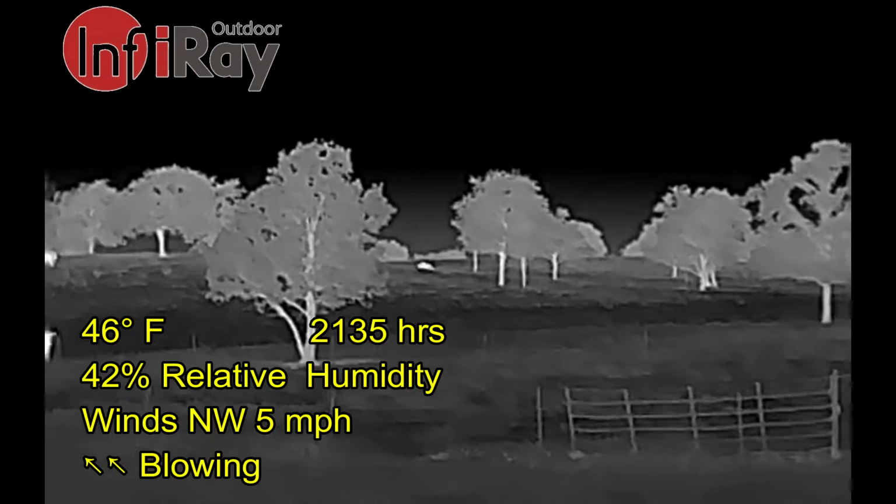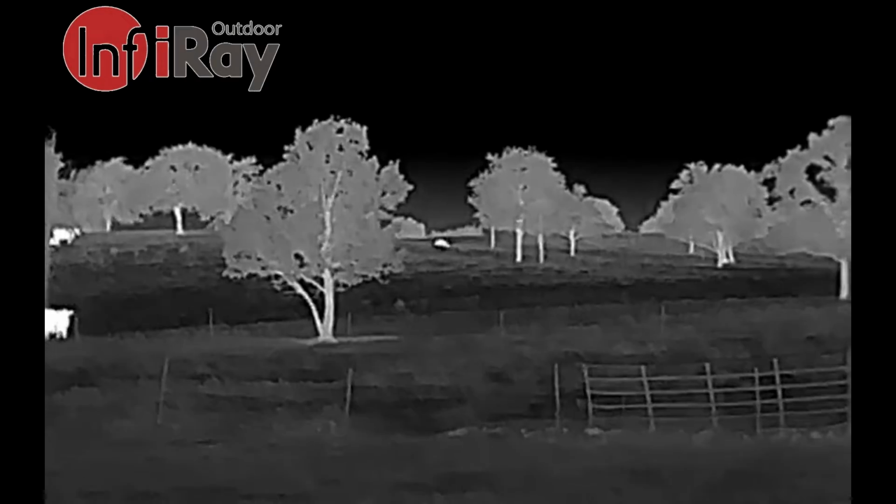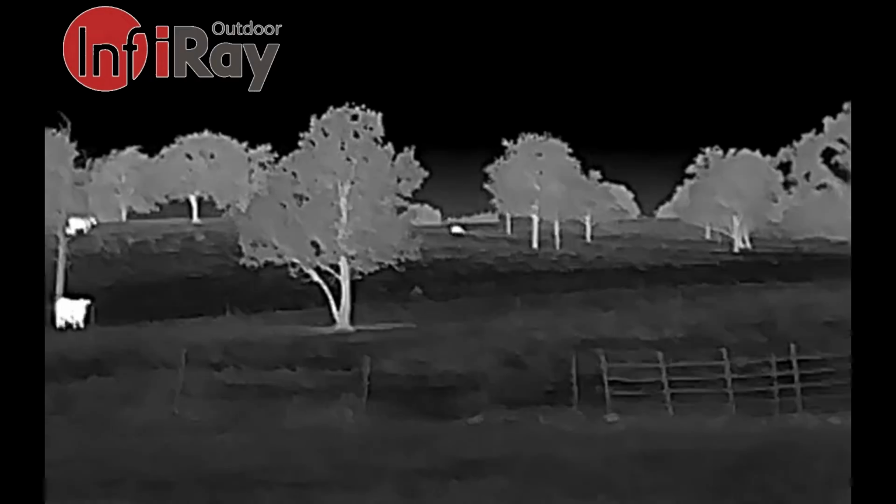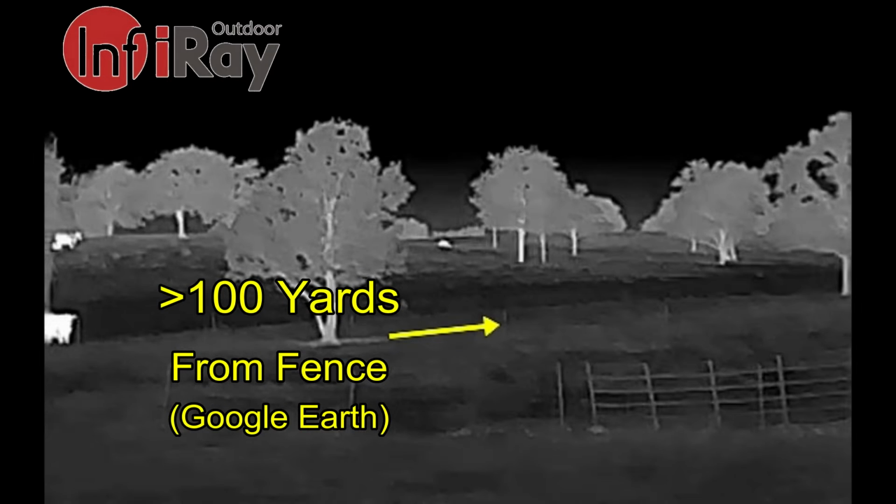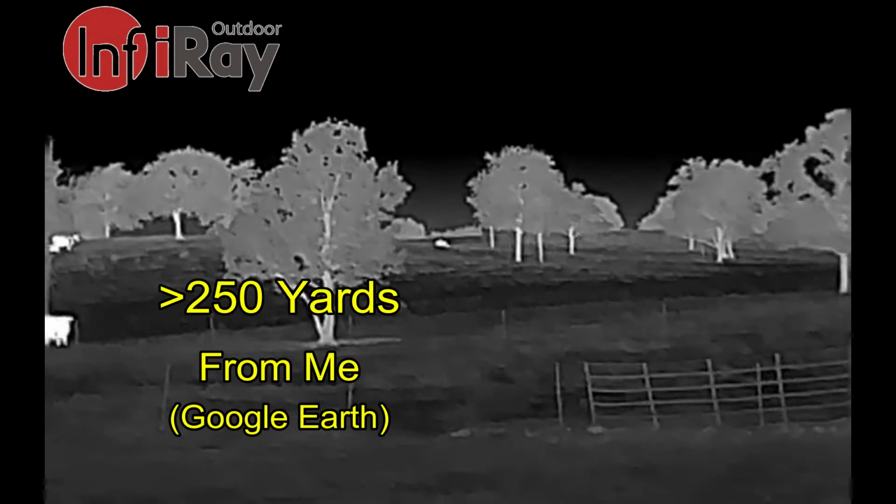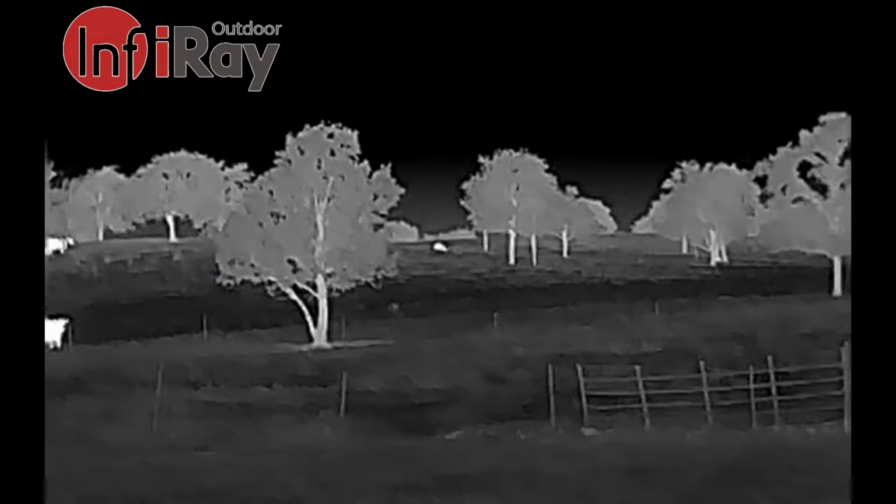At this point I can only recognize it. It's got the right shape. It's moving around like a hog. It's enough information to go in pursuit of it. Now, to give you some idea of the capabilities of this little thermal monocular, that fence is about 100 yards from the hog, maybe a little bit more, and I'm going to be about 150 yards from the fence, so the hog is 250 yards away or more.